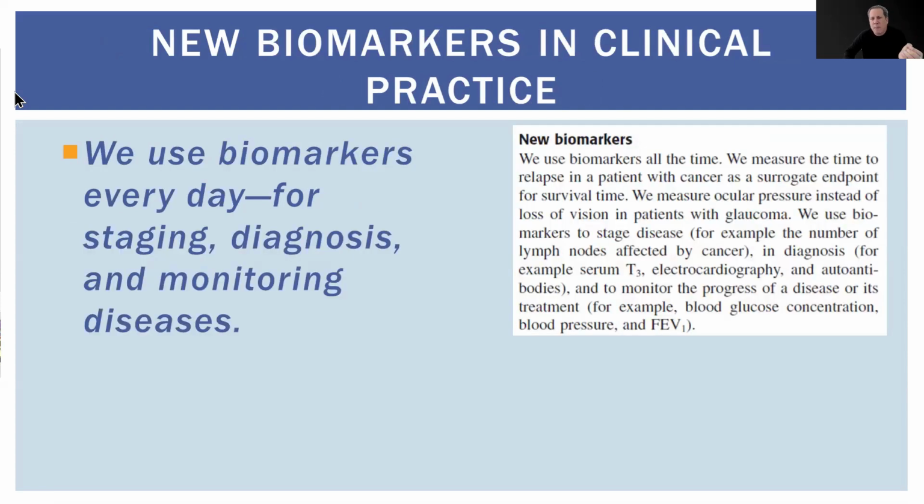Biomarkers are an essential part of modern medicine. We use them every day to stage disease, like the number of lymph nodes affected by cancer, for diagnosis such as serum T3 or autoantibodies, and to monitor disease progression or treatment response, like blood glucose or blood pressure. In the same way, infrared imaging gives us an innovative method to monitor and diagnose conditions in real time, adding a valuable layer to the clinical toolkit.